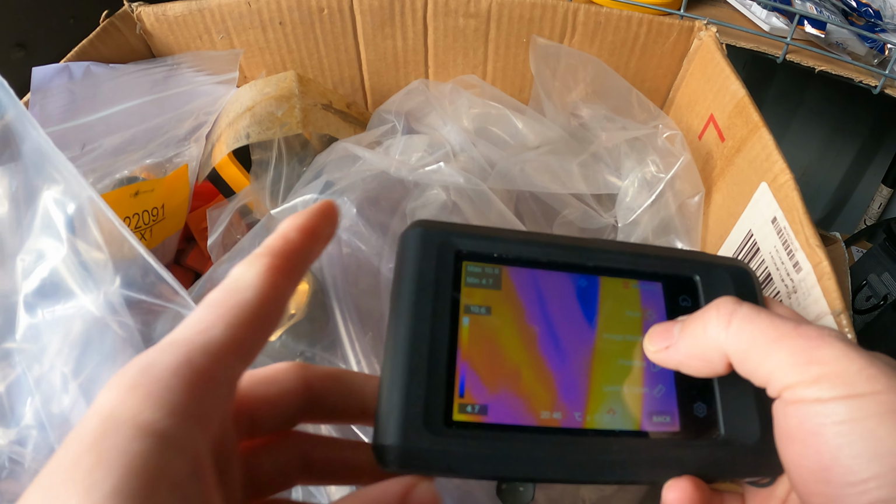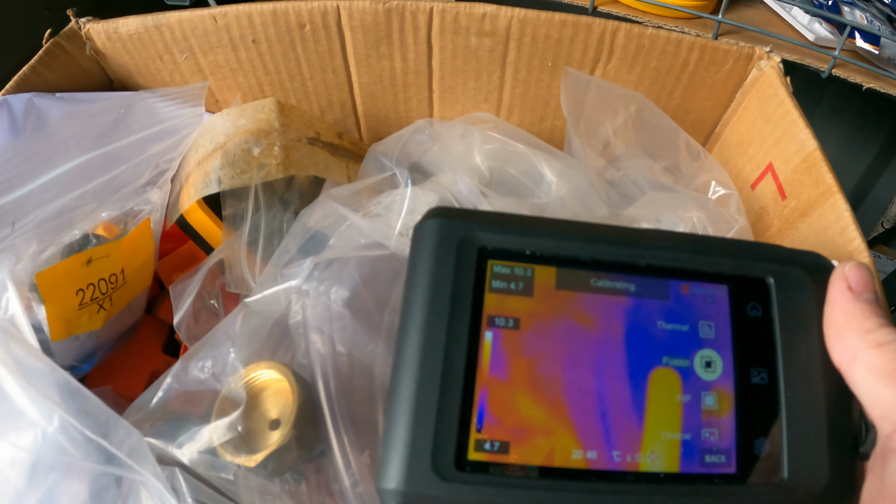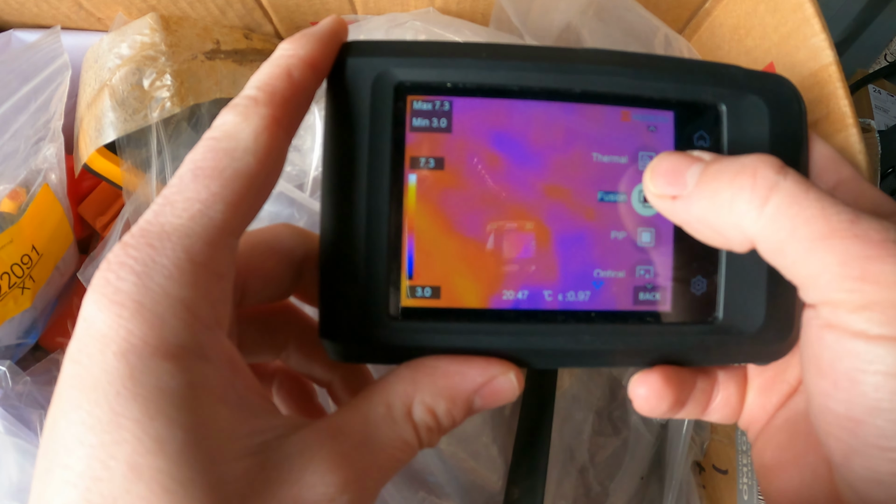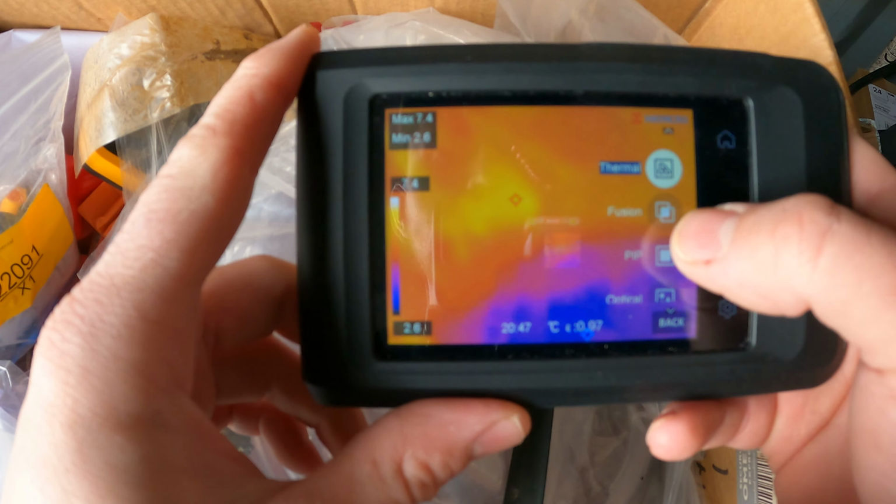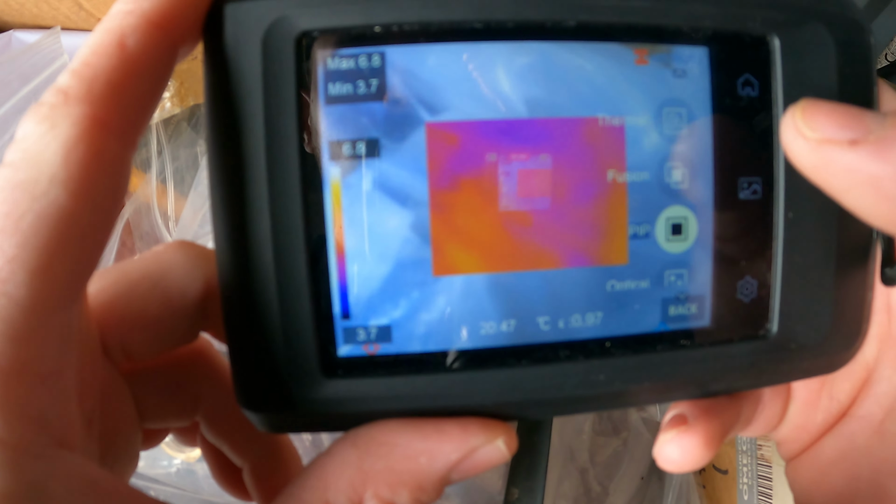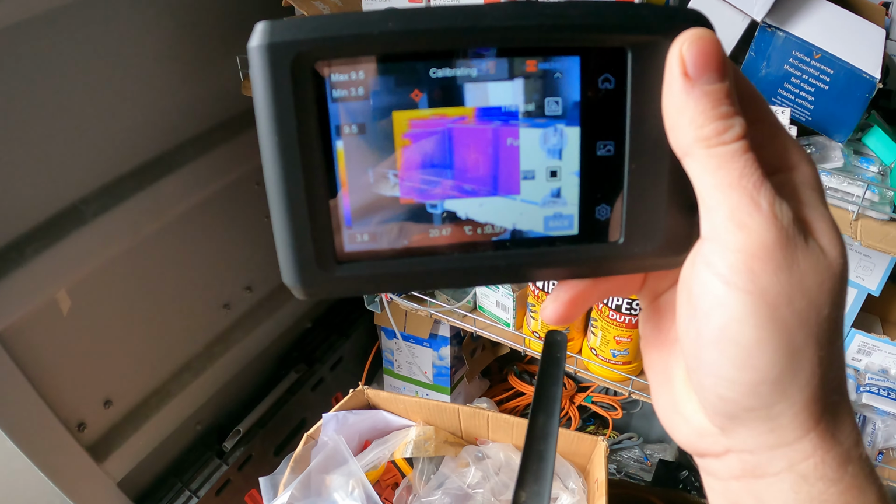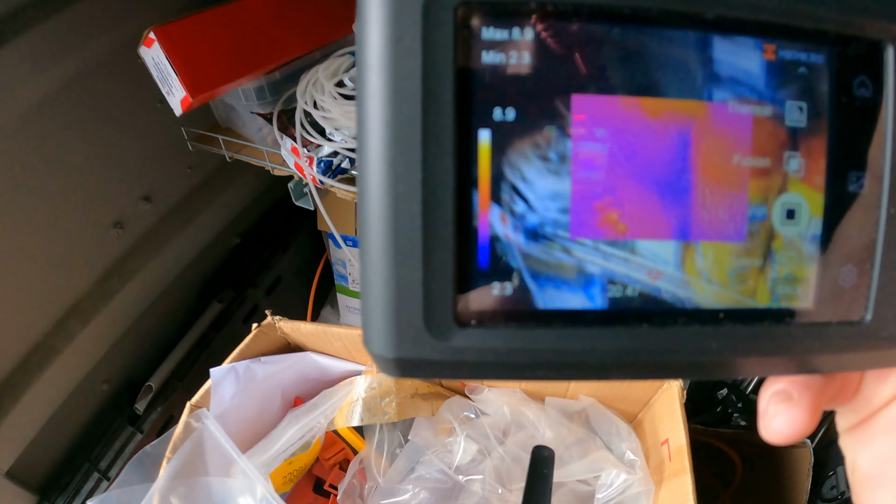Go on the menu, go on image mode. It's on Fusion at the minute. I like it on Fusion. You can change it to thermal, you can change it to a PiP, so it shows you a real-life surrounding, but then it shows you the thermal just in the centre there, which is pretty cool.